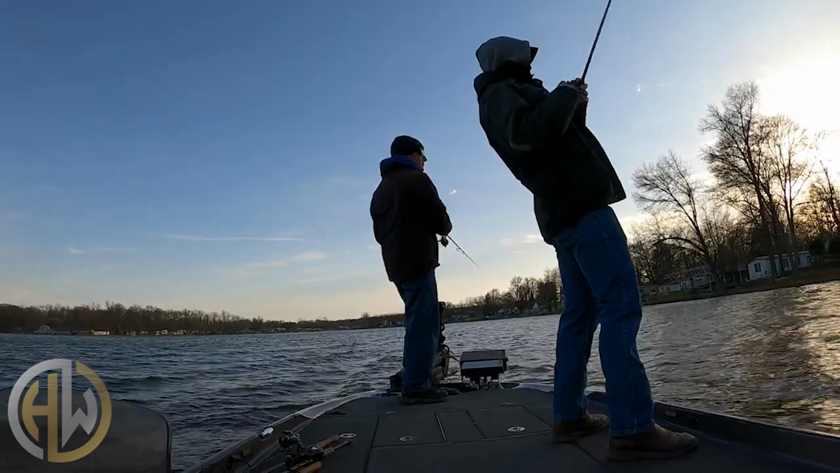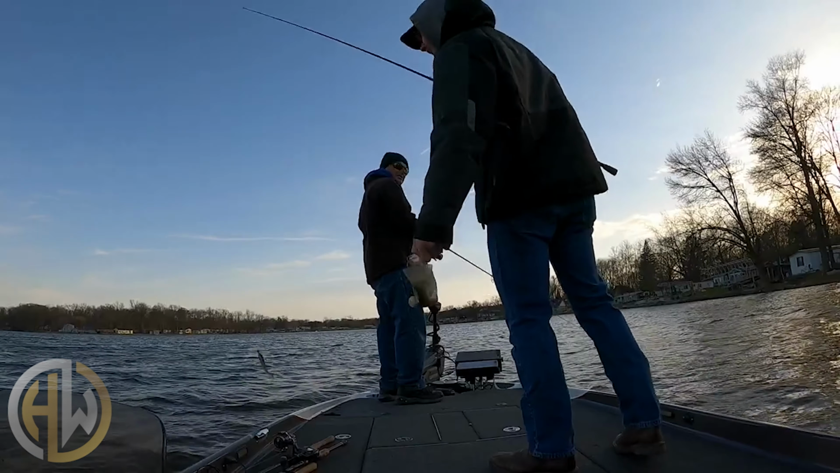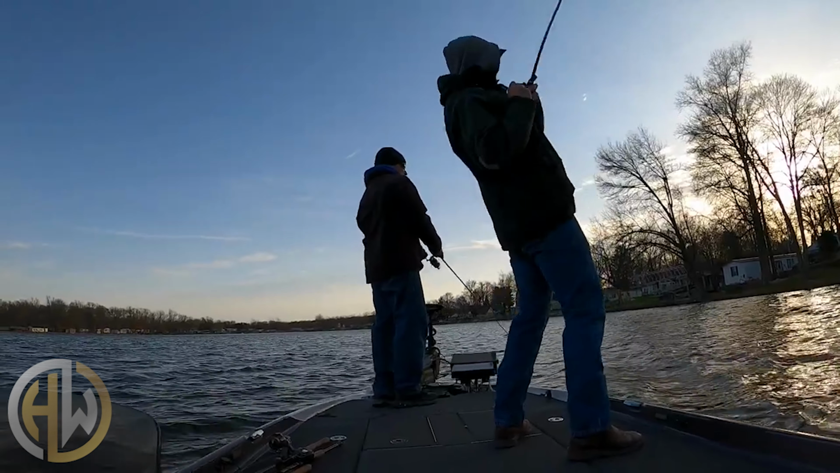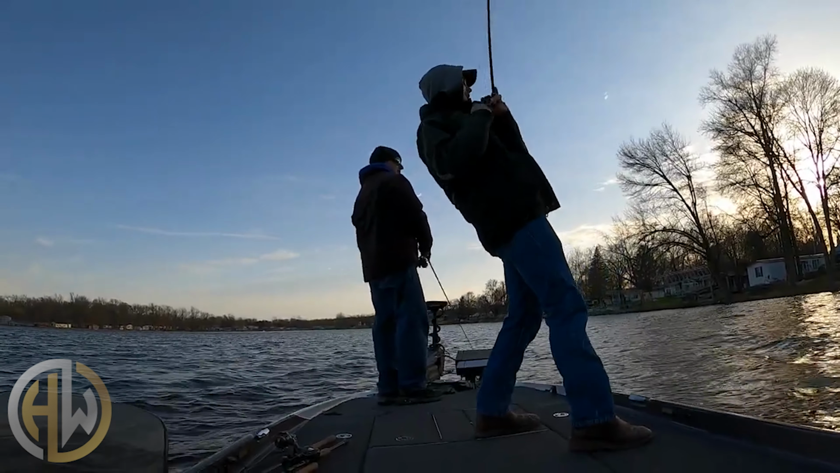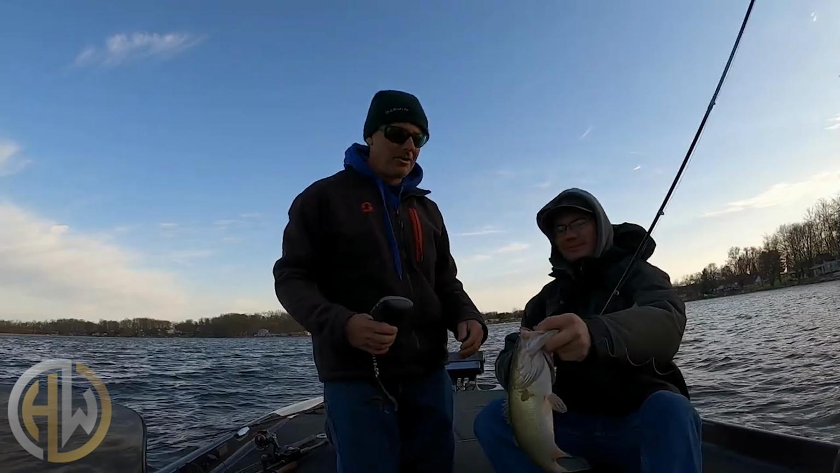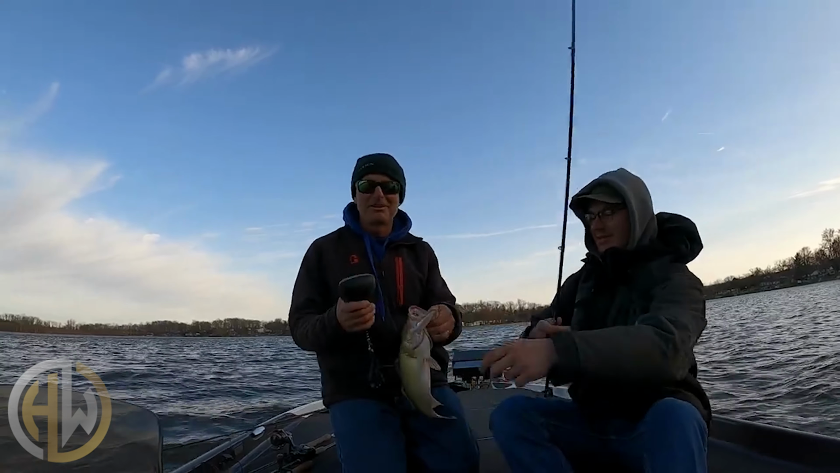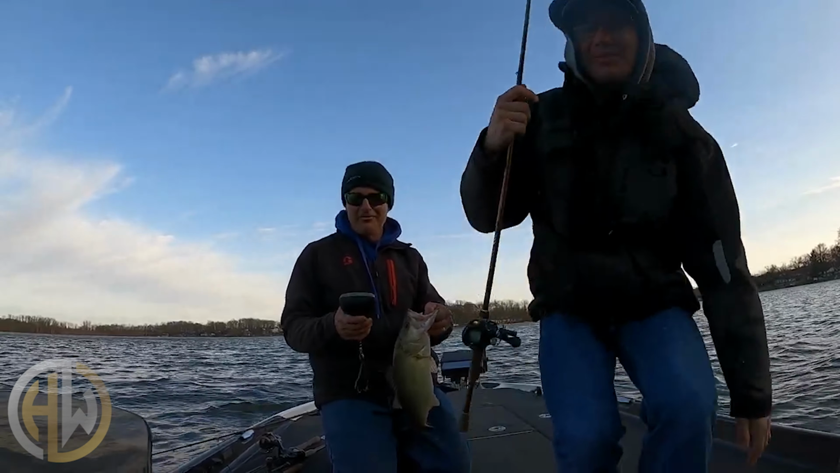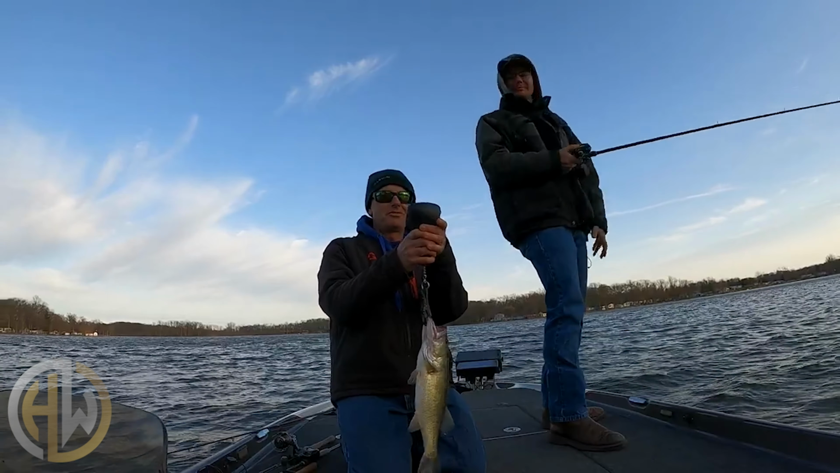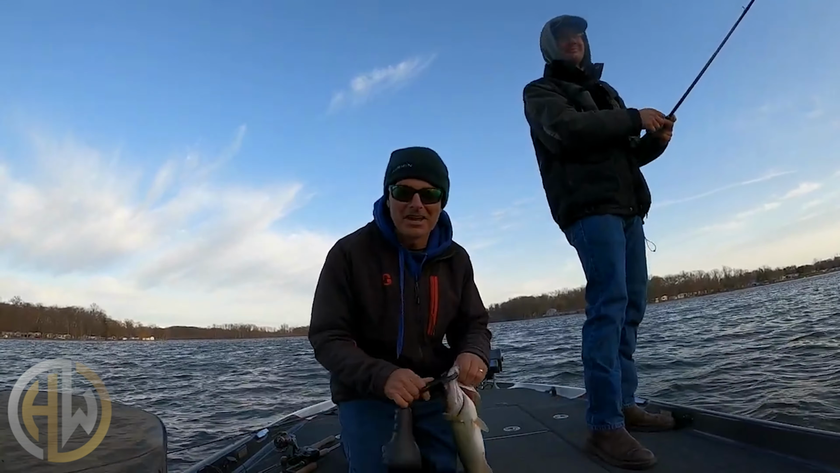Is that number 10? Number 10, pushing 4. Pushing 4, yeah, in about 15 years. Oh, there's a keeper right there. Walleye guys. And there he is. I think that's keeper number 4 for Jimmy, his 11th fish. I got 4 keepers. That fish will go 2.07. That calls a 1.08, which I think Jimmy caught.